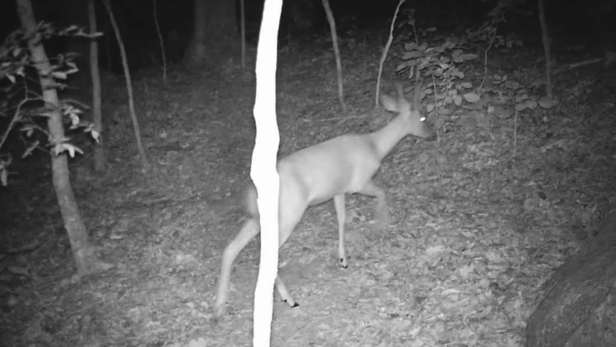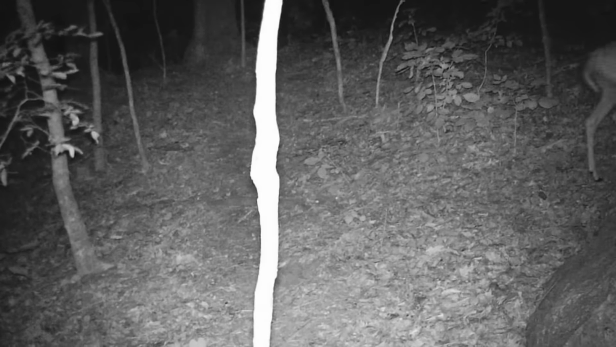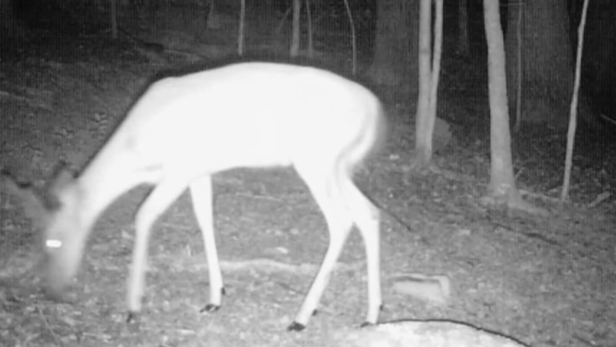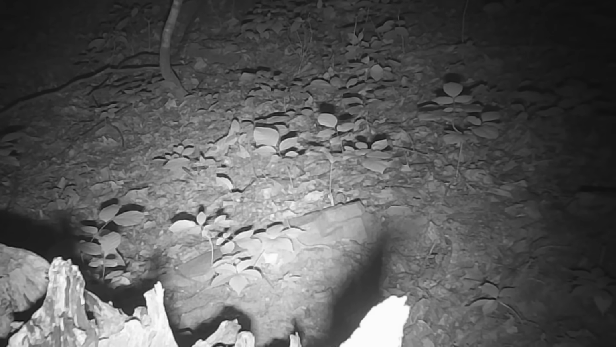Moving across the ridge, wherever they happen to mosey to. And down at the salt block, deer down here at night too, bucks too. But they're not as active as they was. And down at the stump, deer passing through. And a little coon, just curious what's up here, what's new, moving on.